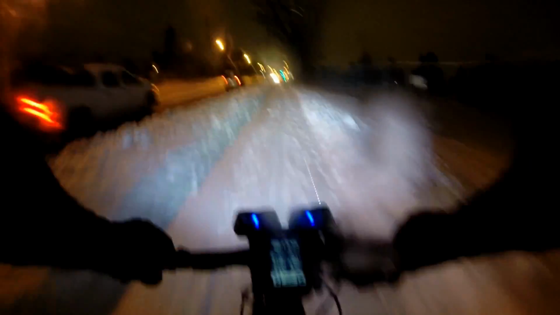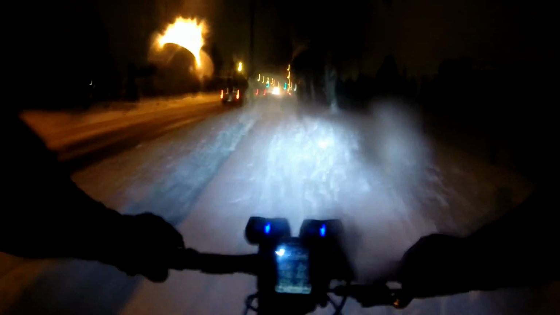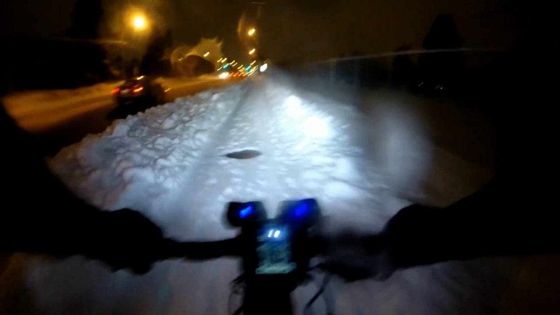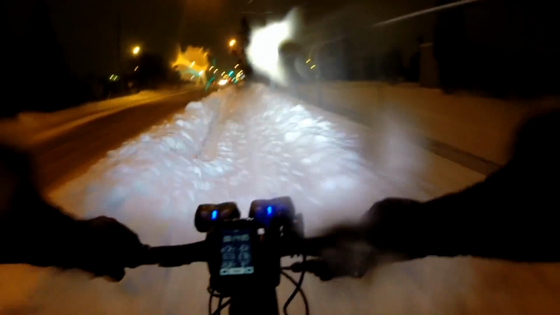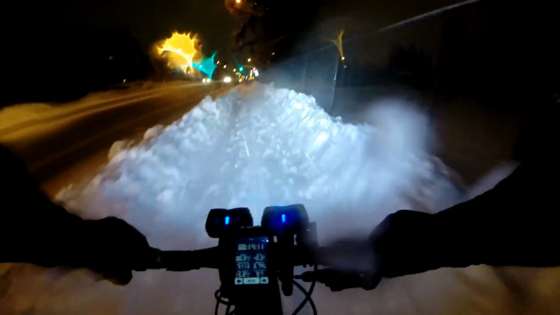When that happens, that makes me so angry. We're the most vulnerable users, and I pay the same taxes as these people in their cars in terms of city roads and bike paths. I want my bike paths plowed so they're safe for me, just like the car drivers want their streets safely plowed.